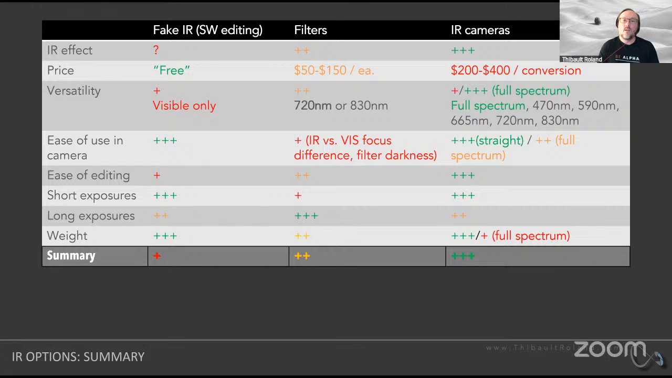If you just want to test it out, absolutely be my guest. If you think that this is a technique you want to invest much more in, my recommendation would be to have one of your cameras, maybe an old camera that's just collecting dust on the shelf, sent out to be converted.